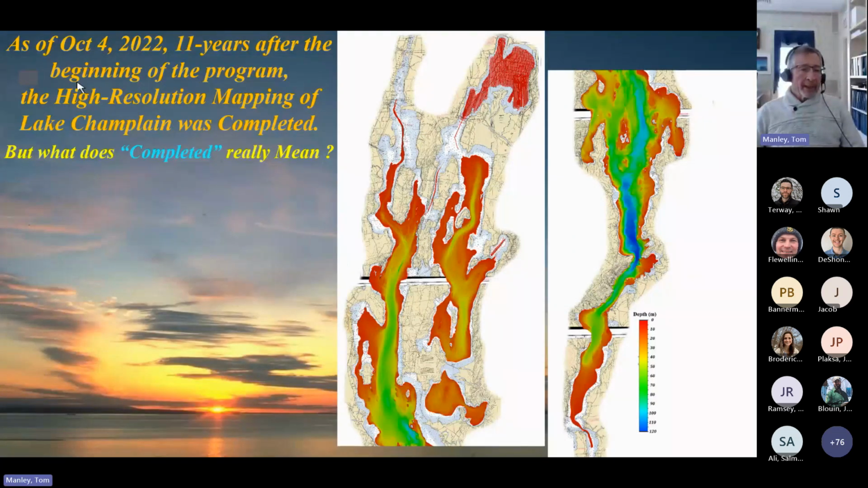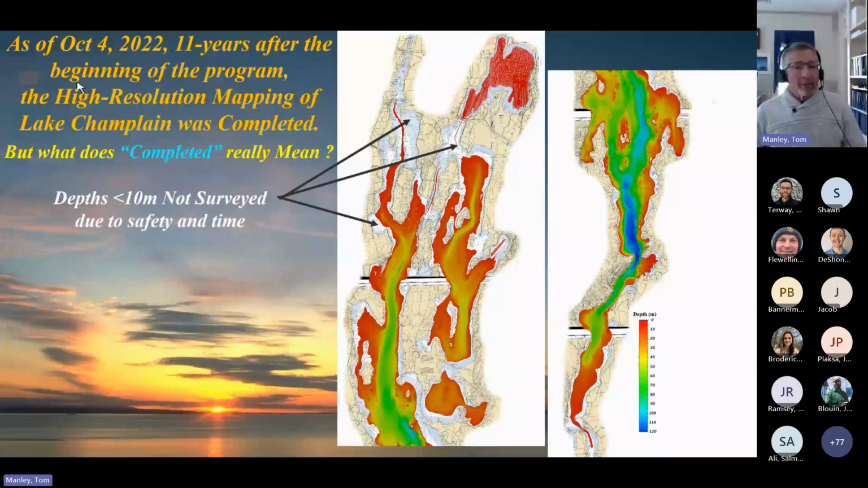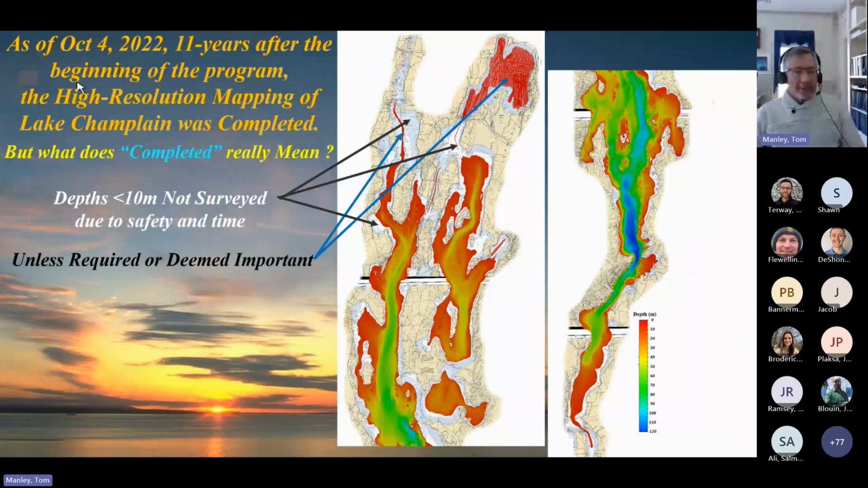On October 4th, 2023, not so long ago, the multi-beam survey was completed for Lake Champlain after 11 years. But it's important for me to clarify what the word complete really means. For the safety of the crew, equipment, and vessel, not to mention significant time commitments, depths of less than 10 meters were not obtained, as can be seen in the amount of white and light blue regions remaining in the NOAA coverage maps.